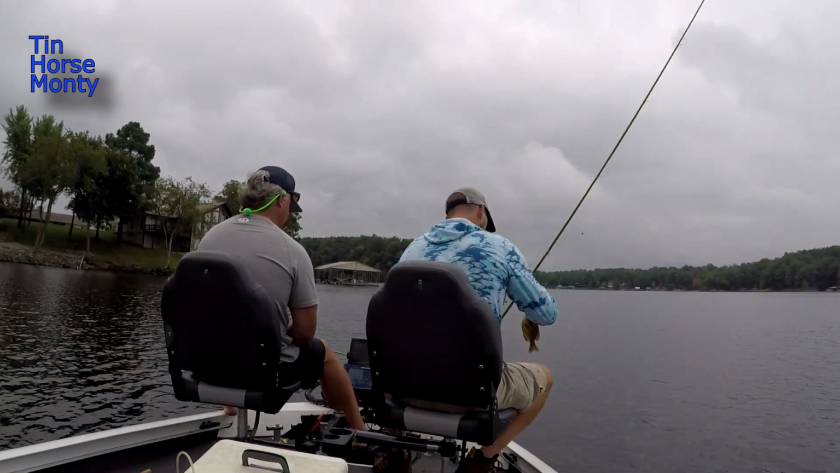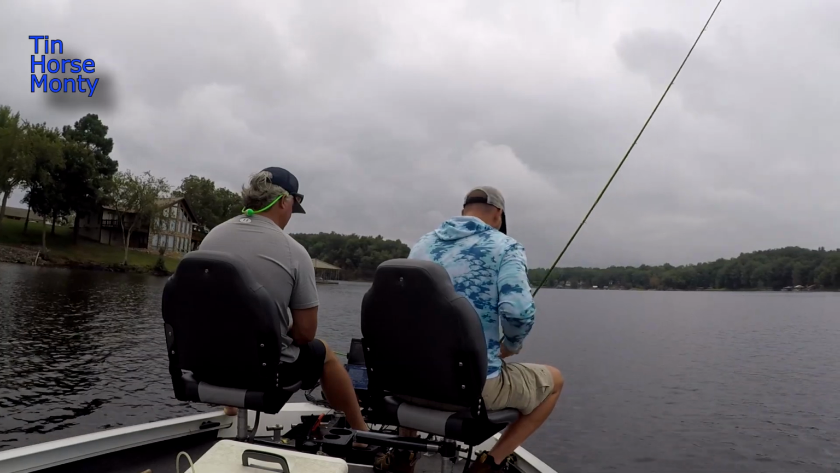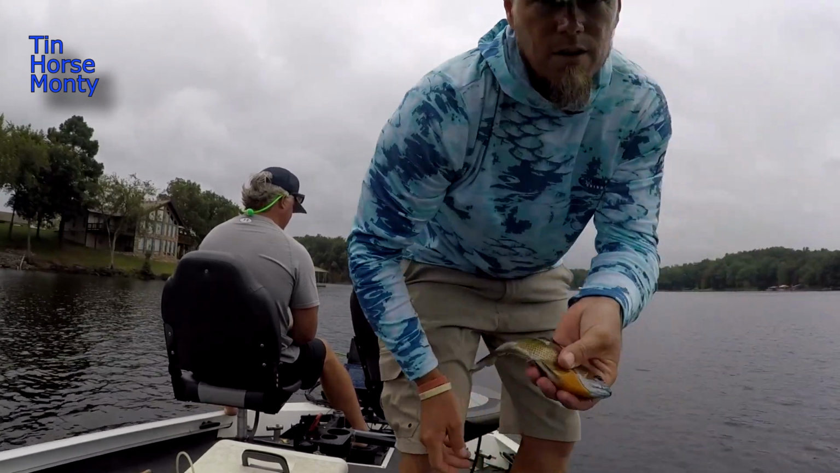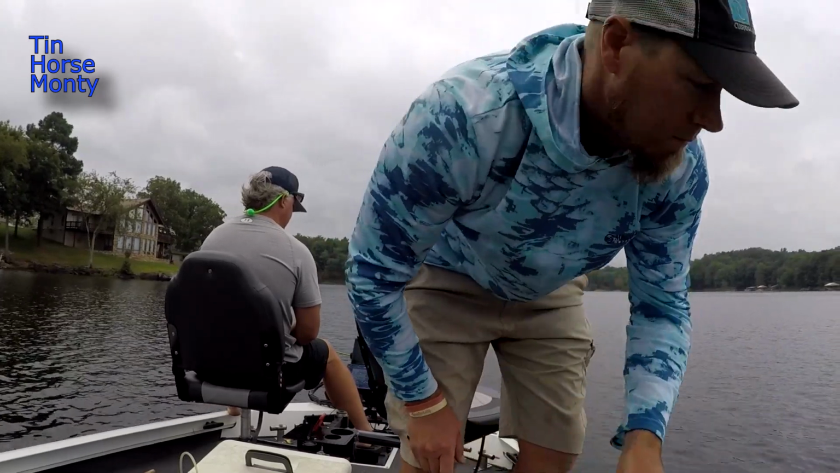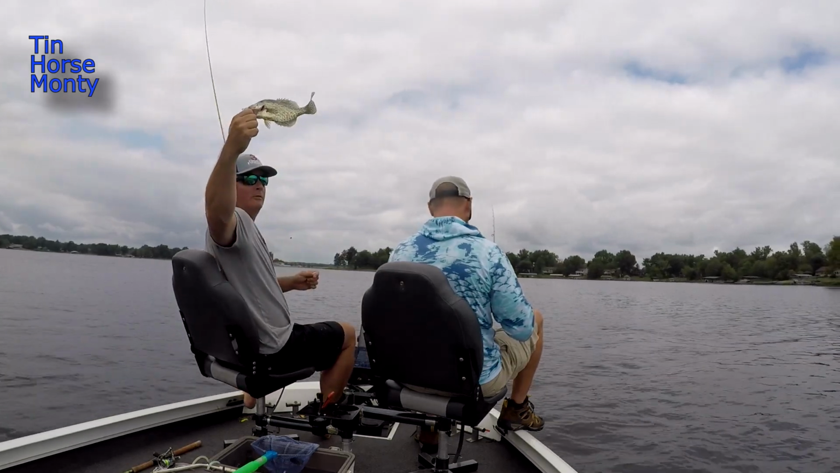They roll pretty good. Catching these nice bluegill. We're about to find them though. Ooh, baby.